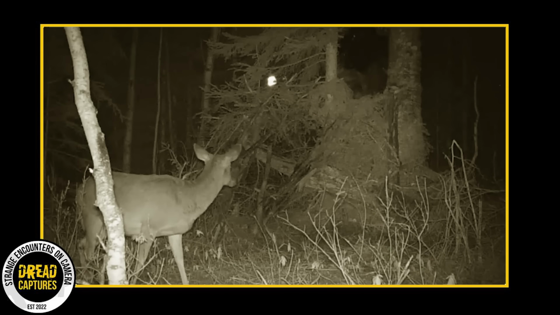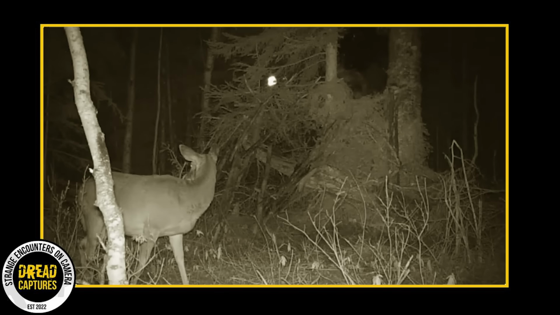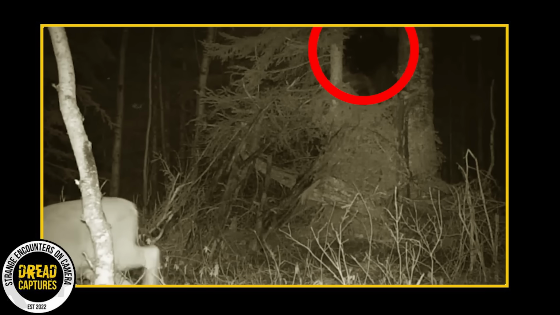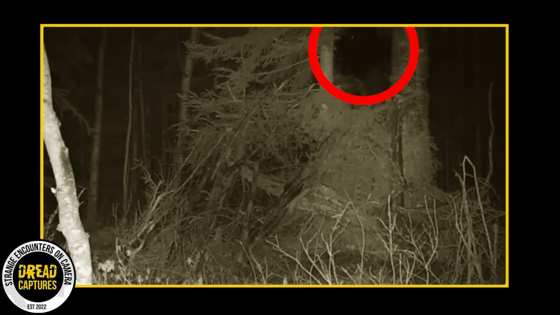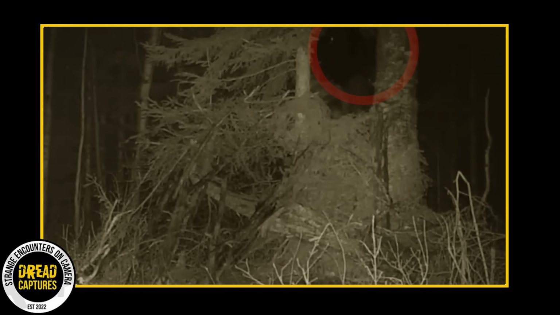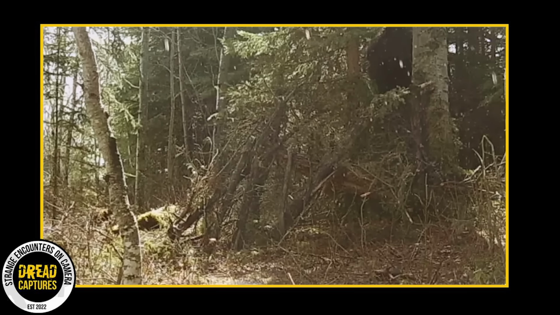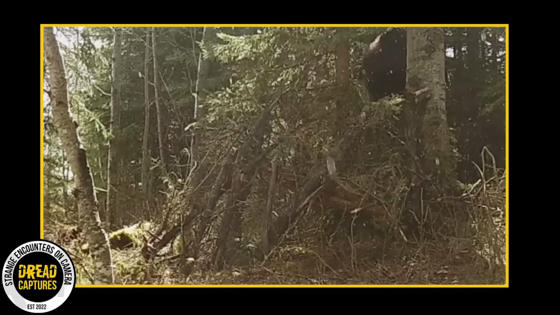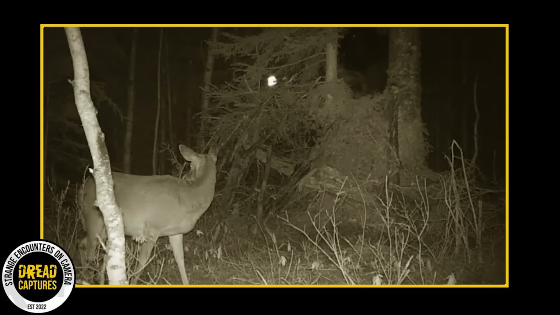This footage represents the second recorded sighting of what may be the same Sasquatch, with the previous occurrence documented months earlier in the spring of 2020. That earlier video showed the movement of agitated deer during the early morning, followed by the appearance of a dark, upright figure retreating from the area at dawn. Observers are encouraged to look closely, as the creature's facial features become slightly visible when it turns to back away.